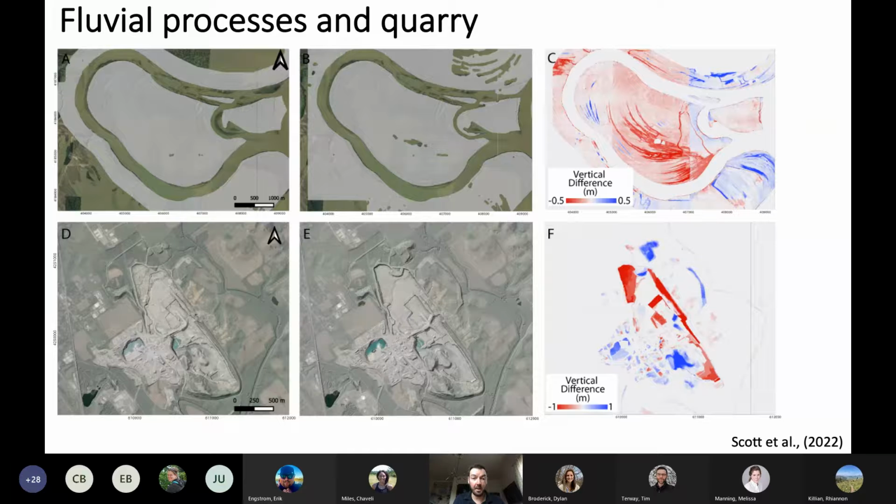So the first one's a fluvial meander example. You can see this meandering channel here, quarry erosion in the lower panel. In the upper panel, one thing I'll point out is that you see very distinctly a vertical red stripe and then on the right side a vertical blue stripe, and that's kinematic positioning error in the LiDAR data. That's not a real signal. And so these are the things that start to come out when you look at the data.